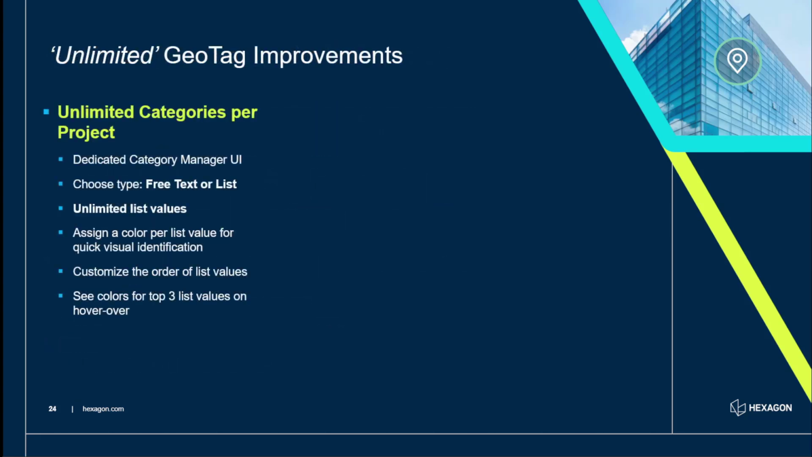Now, what are the unlimited geotag improvements? Well, the first thing is that we've now got this dedicated category manager, where you can choose free text or a list. You can have unlimited values, and you can assign colors for every value that you specify. And then when you hover over a geotag, you would see the colors for the top 3 list values. We'll look at that in the video in a second.